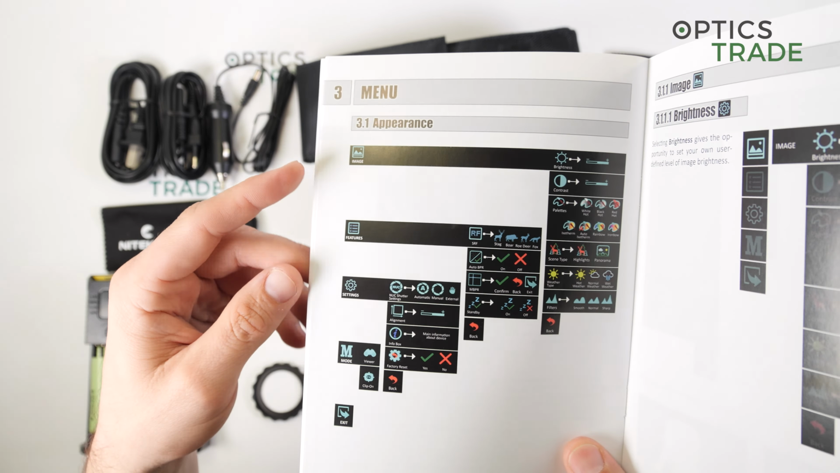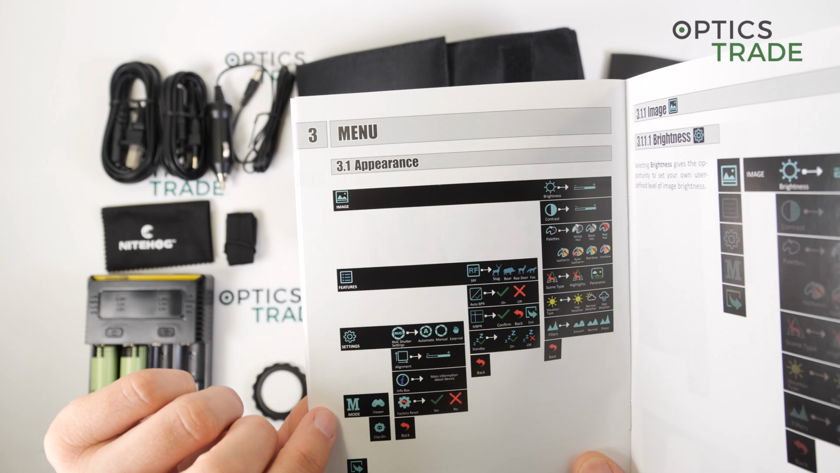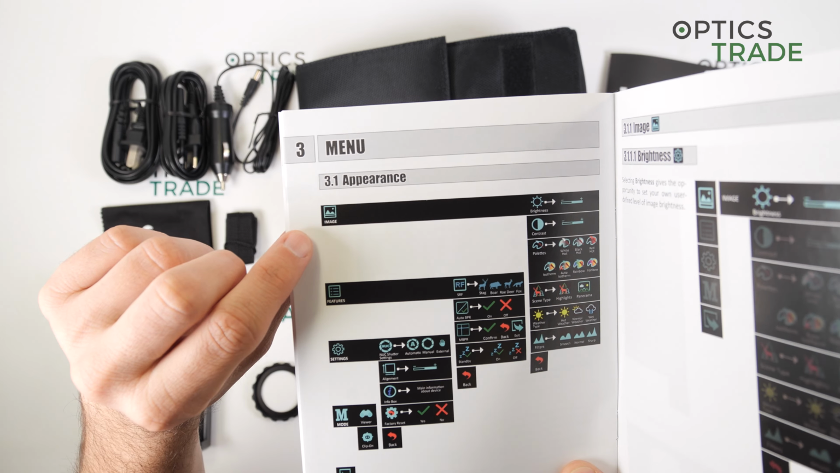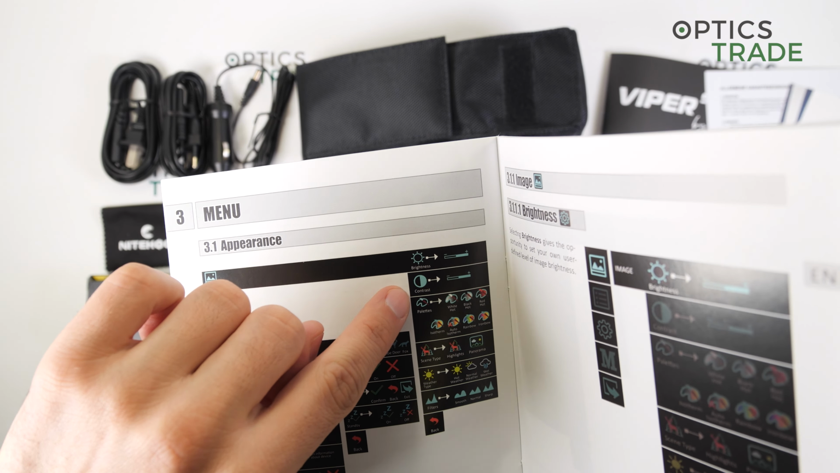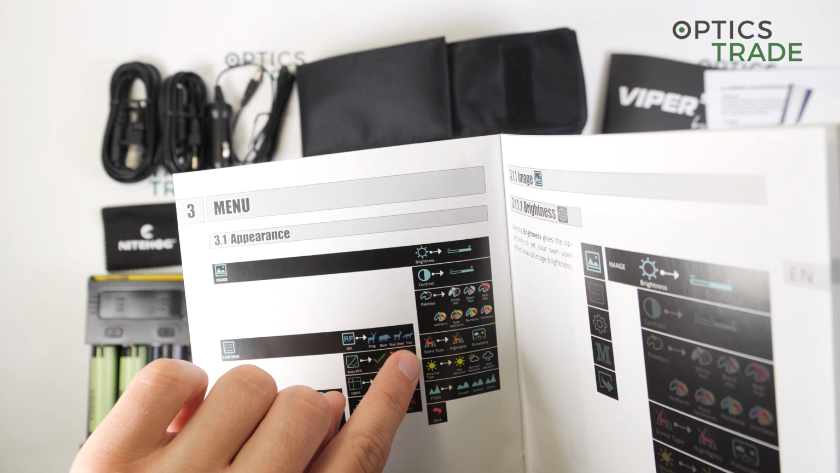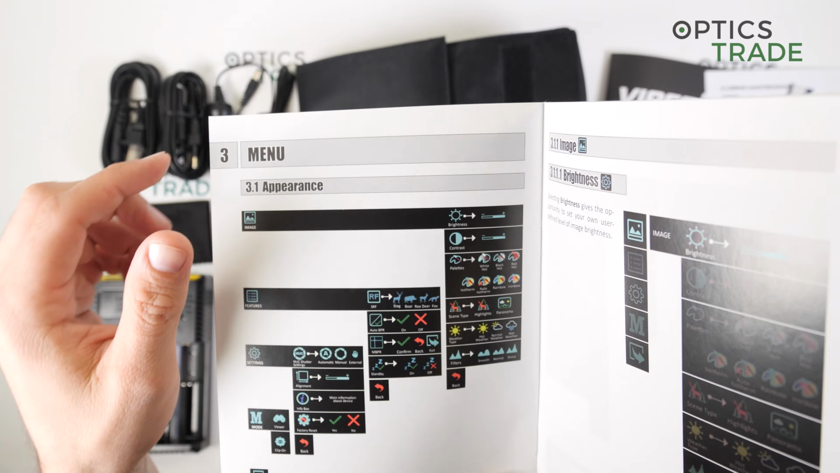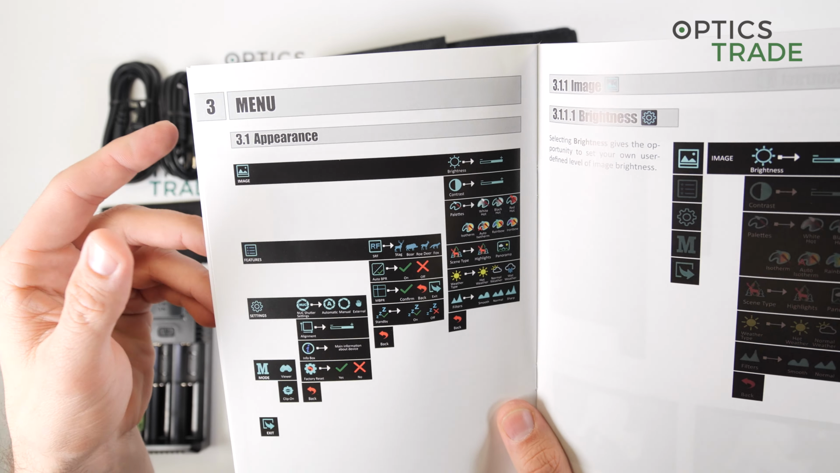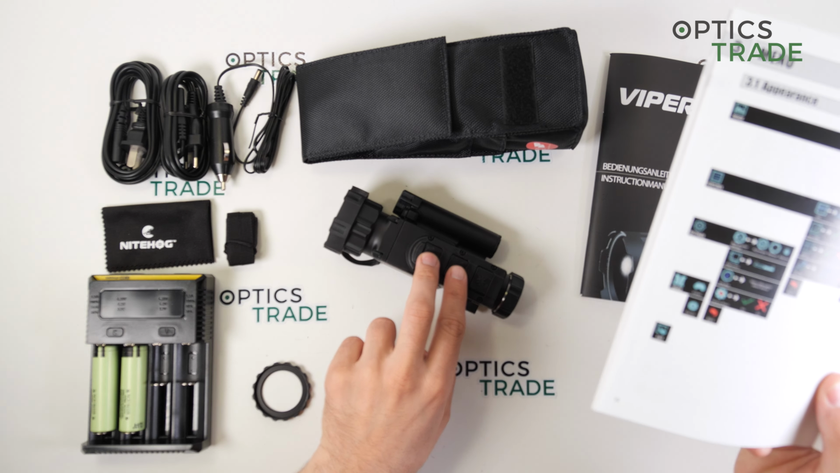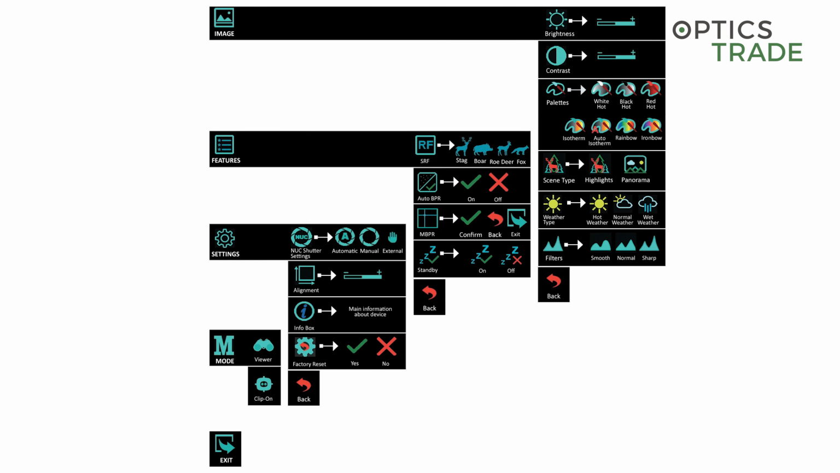The menu has 4 windows when you enter it. In the first one you can change the brightness, contrast, the palettes, then the scene type, weather type, and also the filters. To enter the menu, you just have to push the 2 buttons simultaneously, the Z and the N, and then you come in the menu.